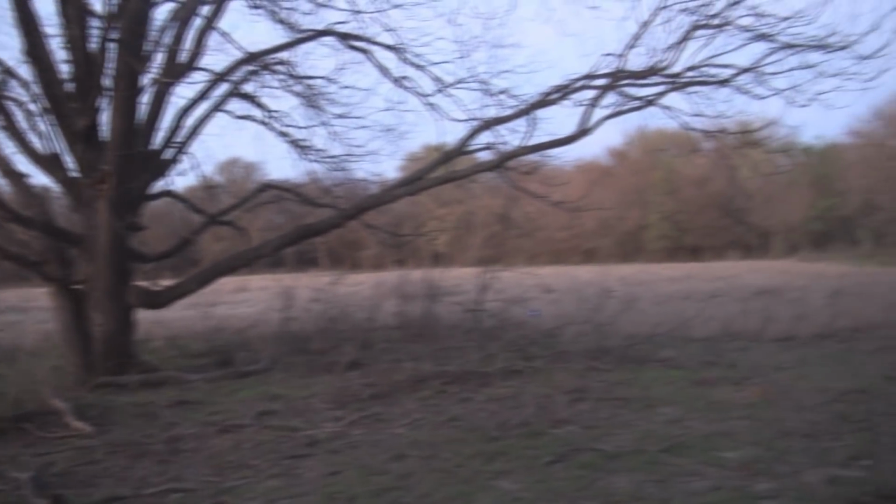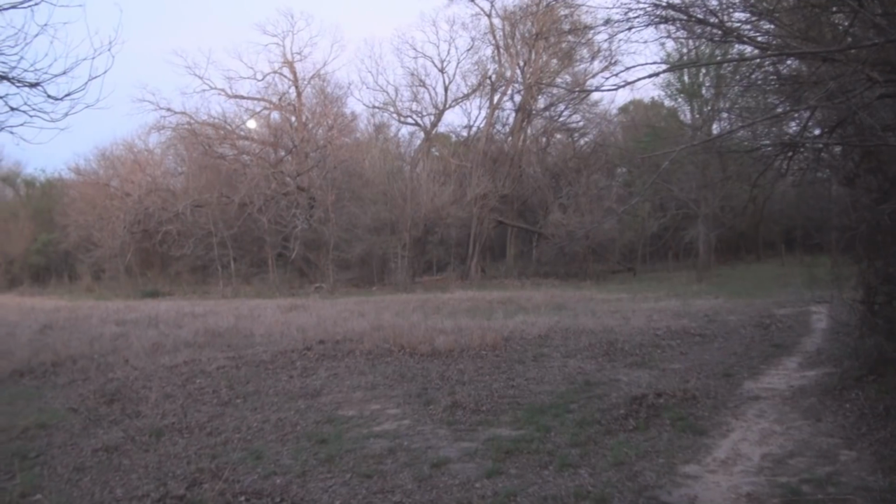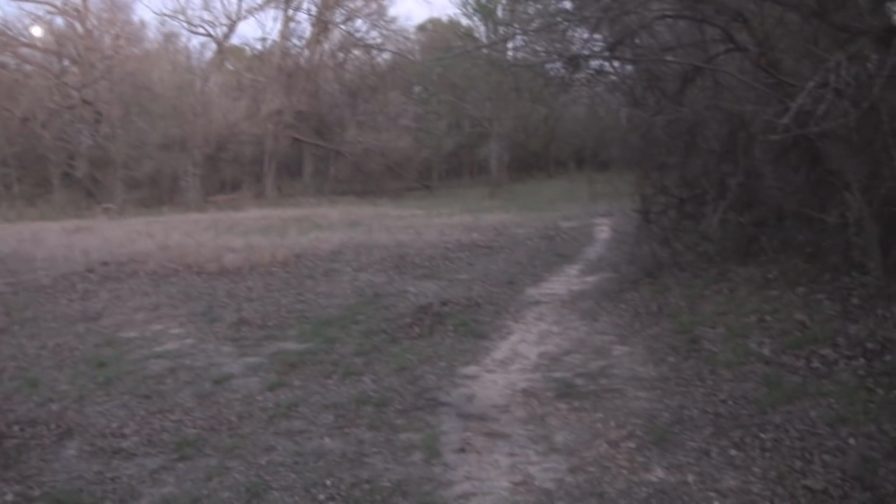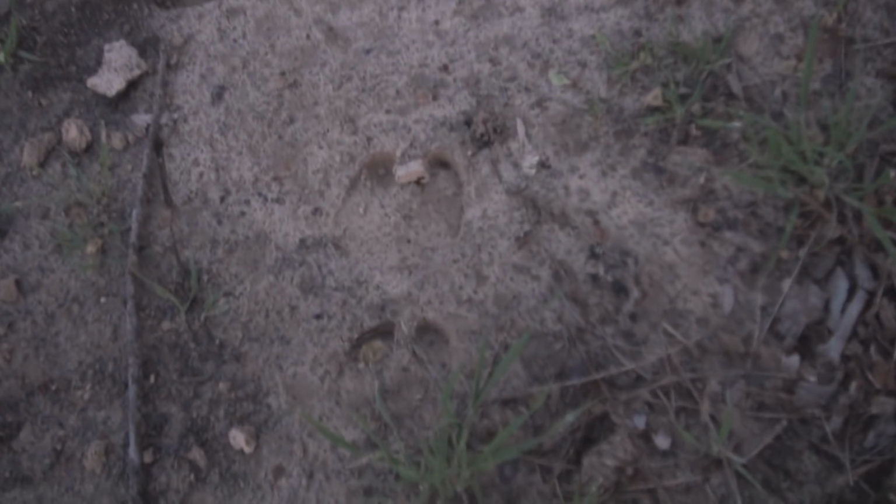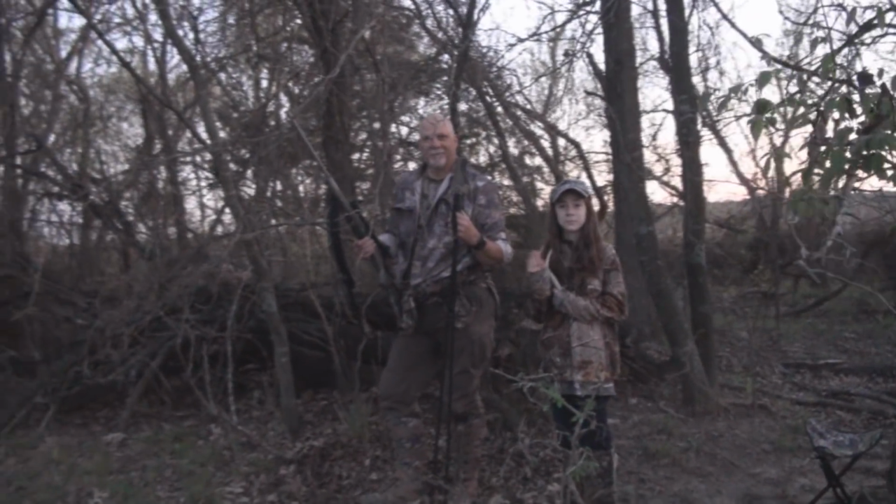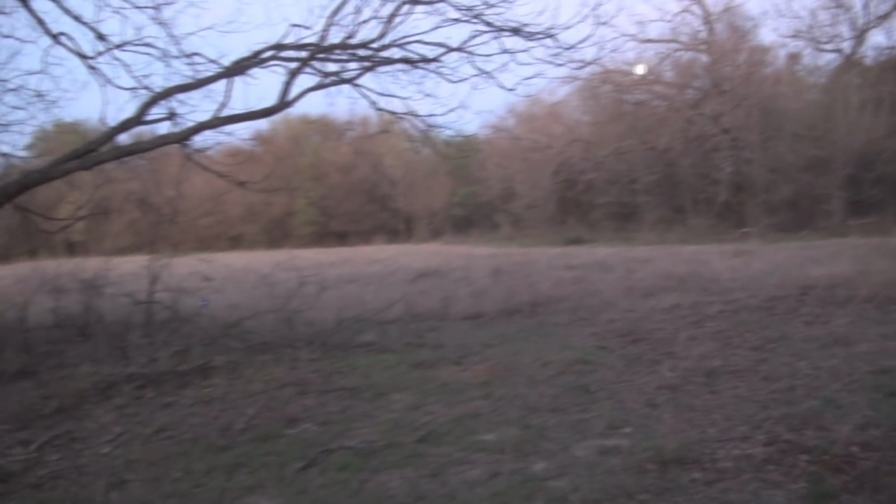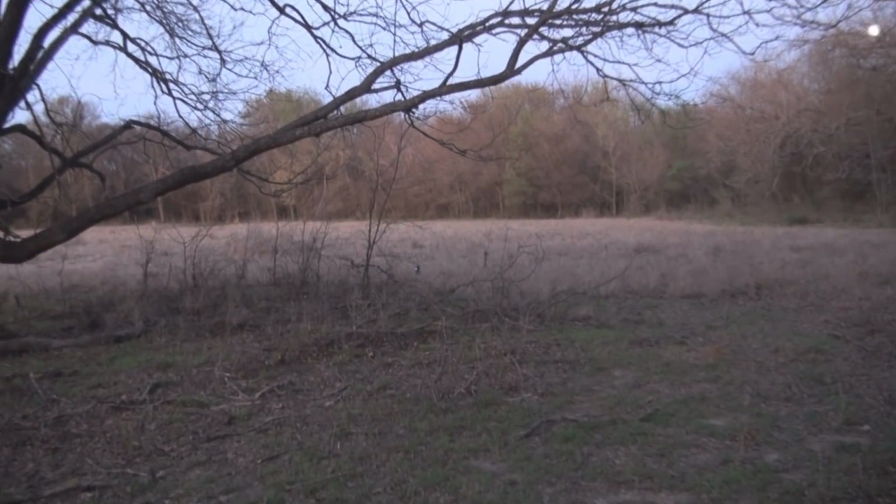Okay, we've got bedding area all back in here, which is to our southeast, and the wind is out of the southeast, and you can see there's a trail here. Of course, some of this is cattle, but on the way in I noticed there was a lot of single boar tracks, so I wanted to set up with our back to the sun, which is where Randy and Lindsay are, and we have a wind from right to left and a little bit in our face, and the call is right out here.